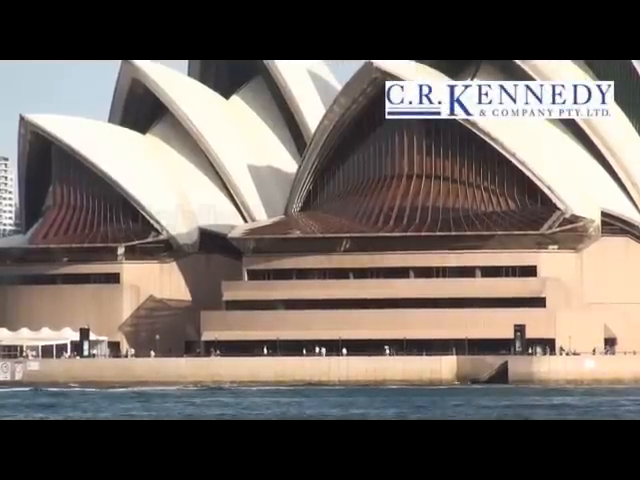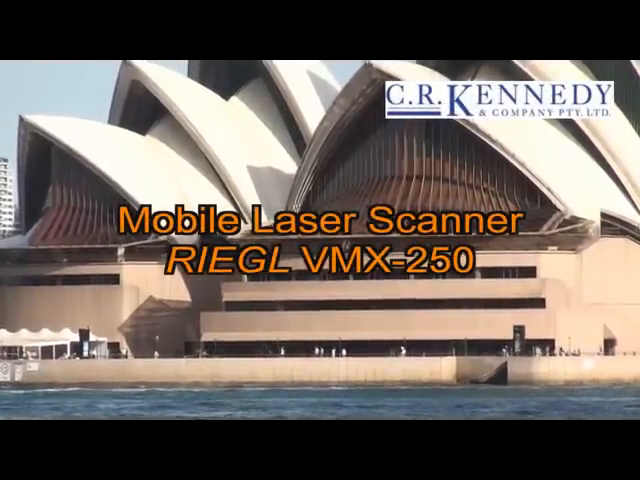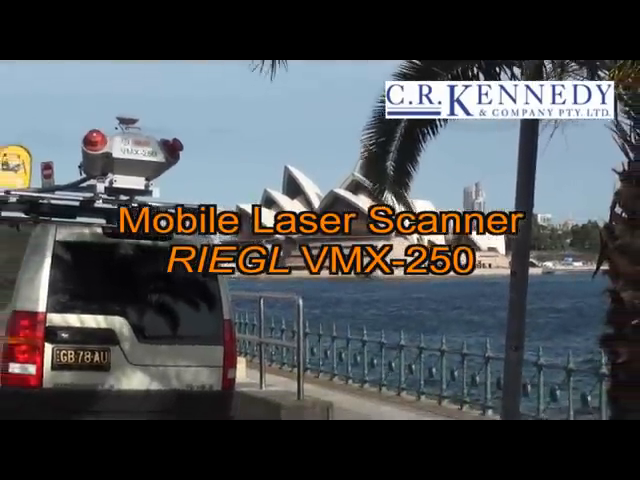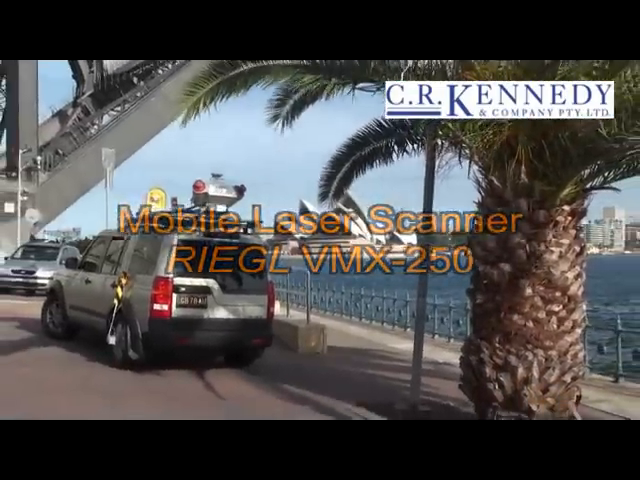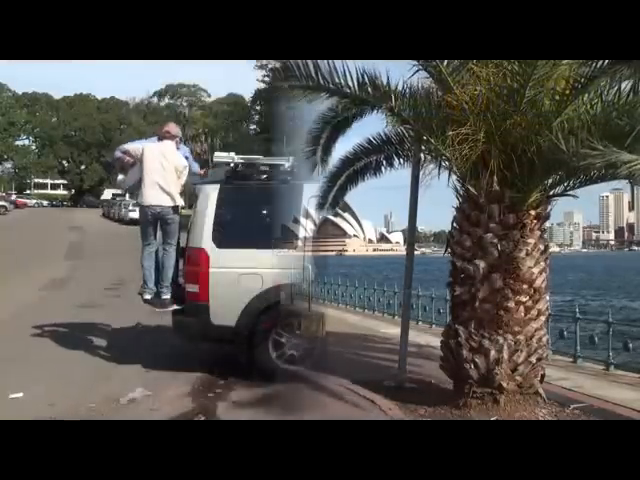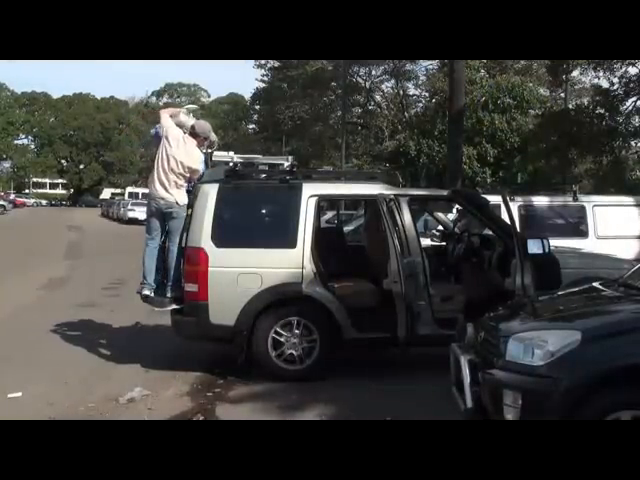Welcome to the introduction of the RIEGL VMX-250 to the FIG conference here in Sydney, April 2010. It's a twin laser system with an inertial measurement unit and a GPS, which allows us to do kinematic scanning.